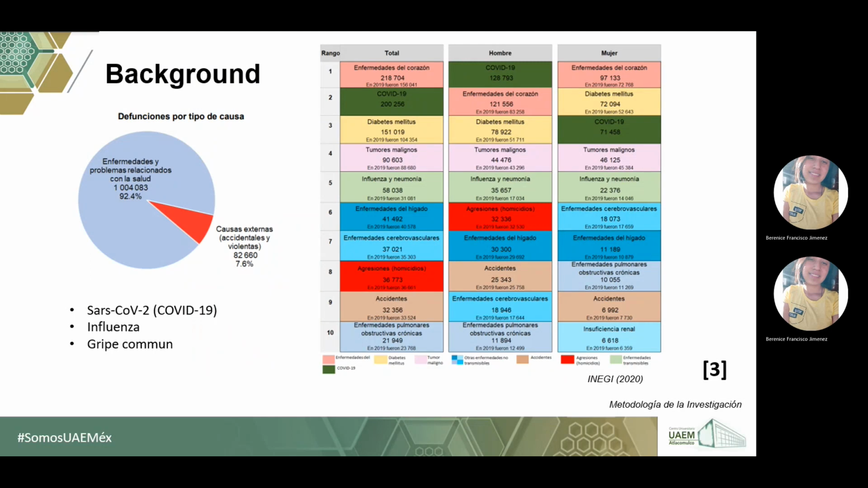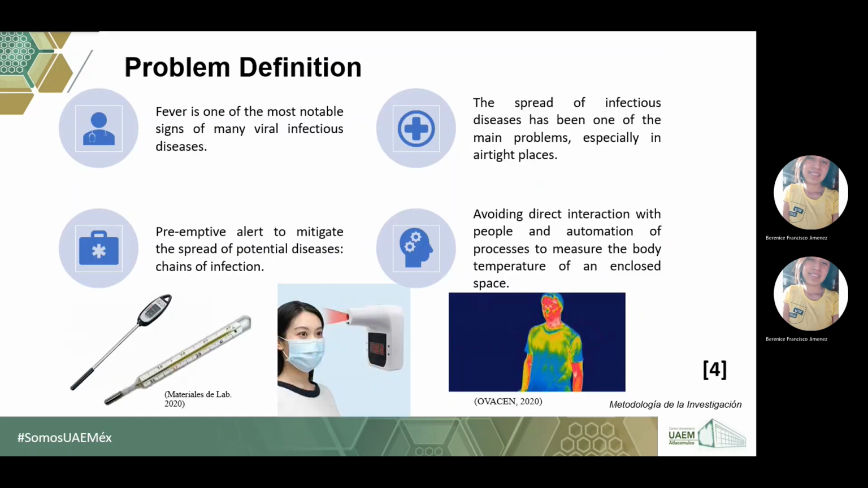By way of background, according to INEGI in 2020, 90.2% of the people died for health reasons. One of the main reasons was COVID-19 and influenza, in addition to the common flu as one of the most common illnesses.